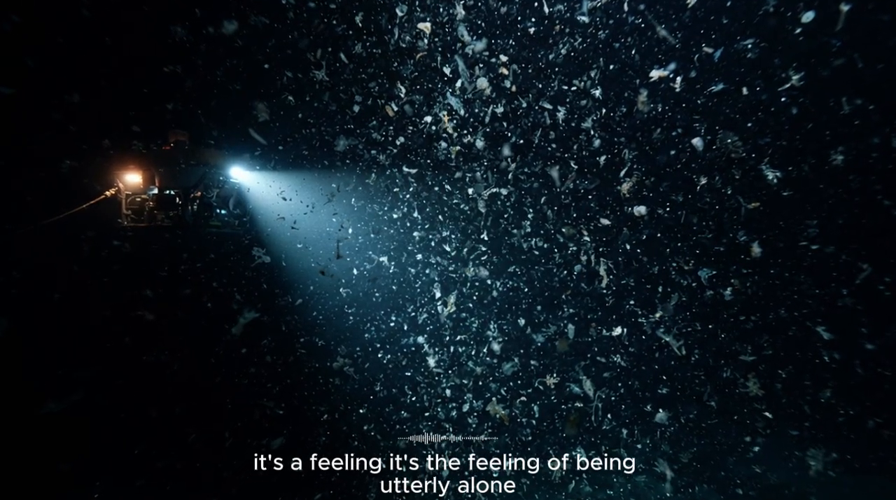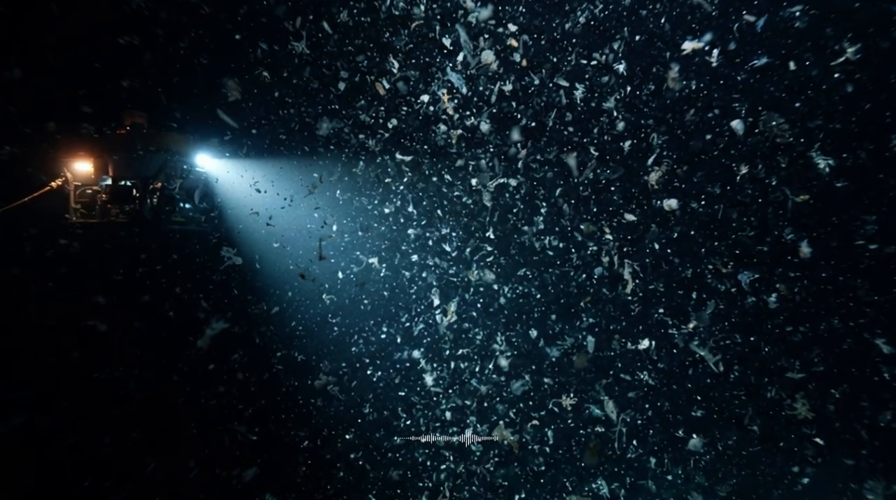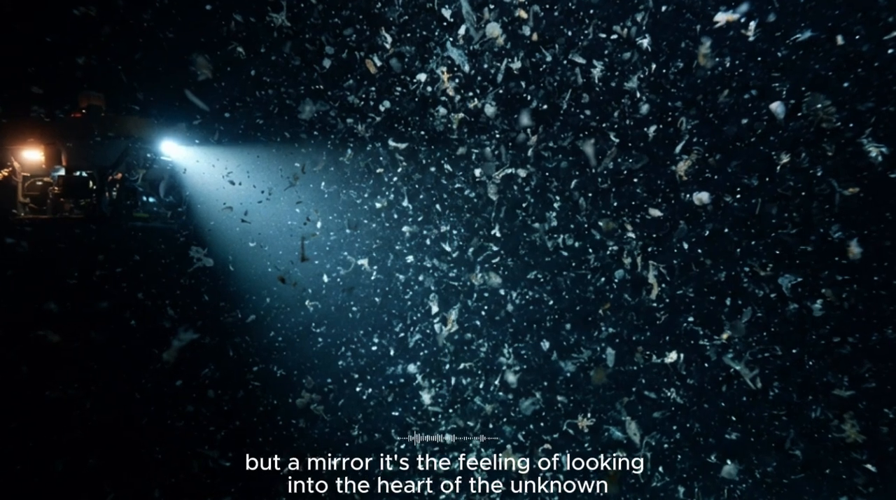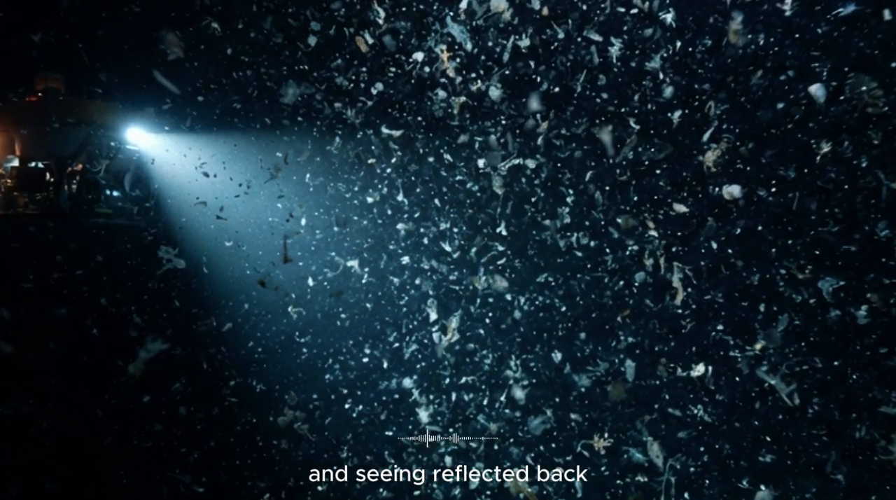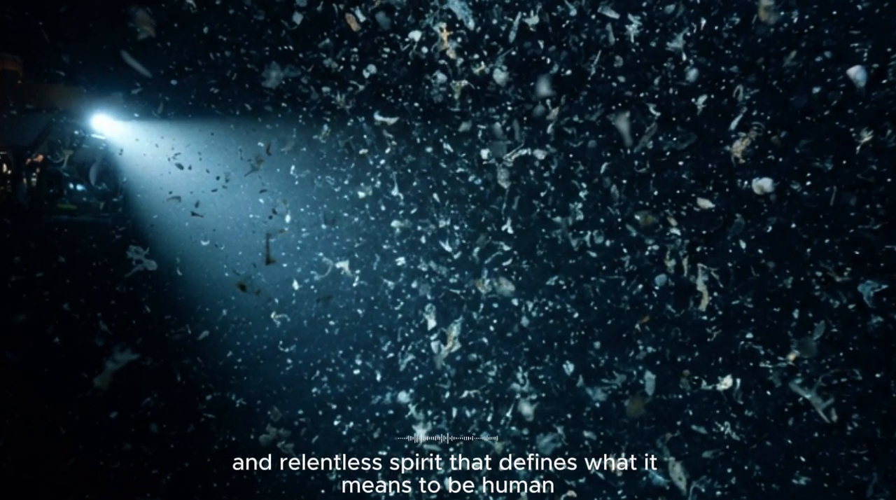It's the feeling of being utterly alone, and yet profoundly connected to the entire world. It's the feeling of facing your deepest fear and finding not a monster, but a mirror. It's the feeling of looking into the heart of the unknown and seeing, reflected back, the boundless curiosity and relentless spirit that defines what it means to be human.